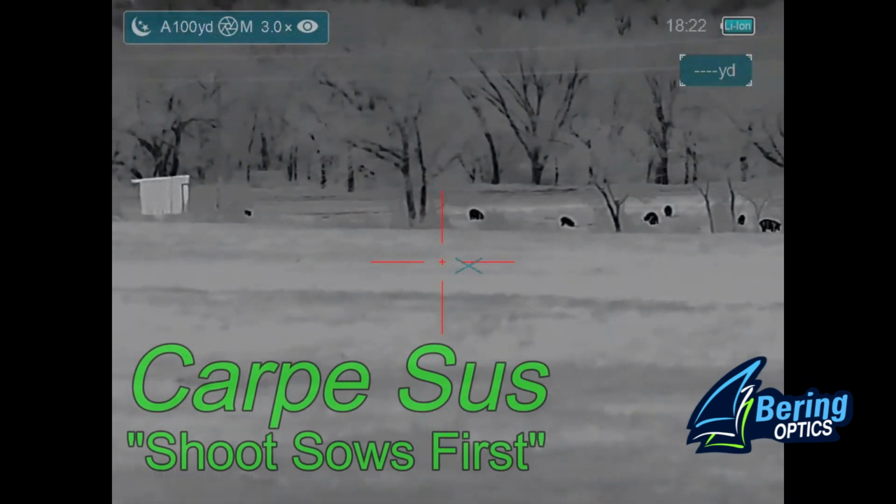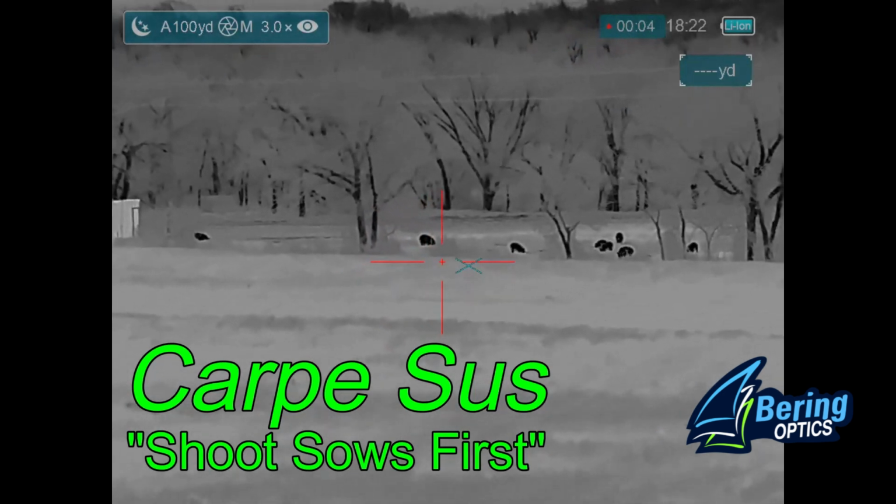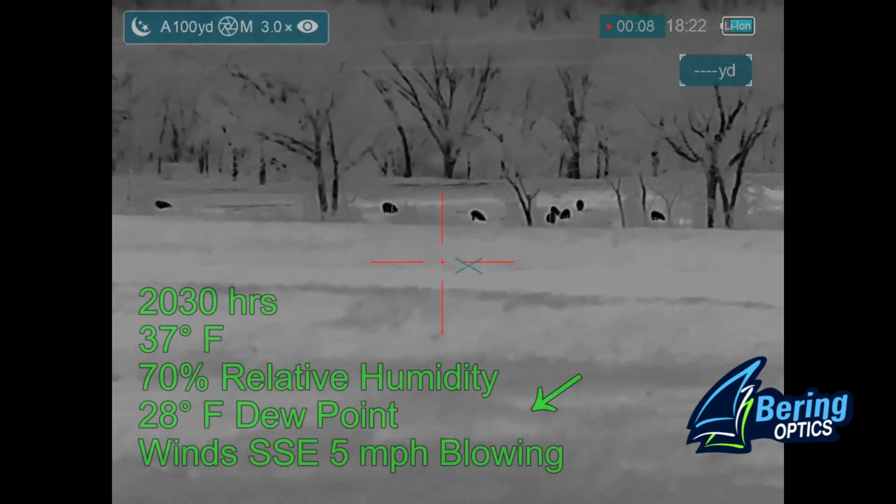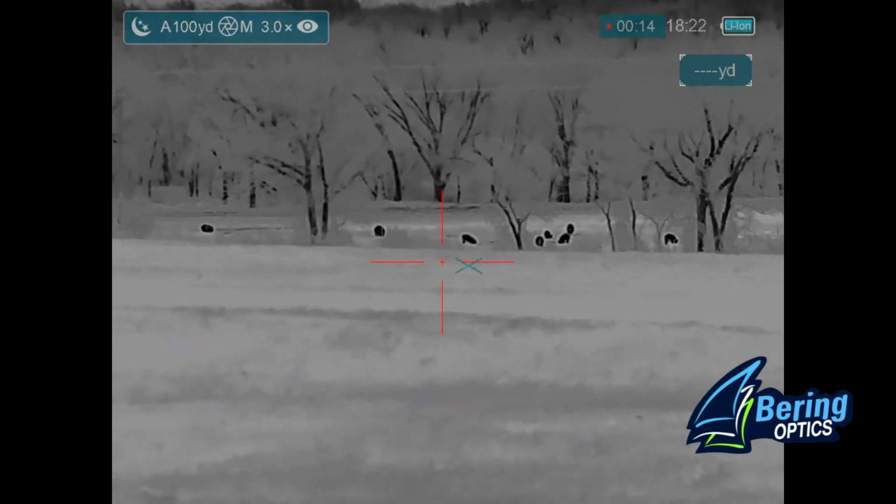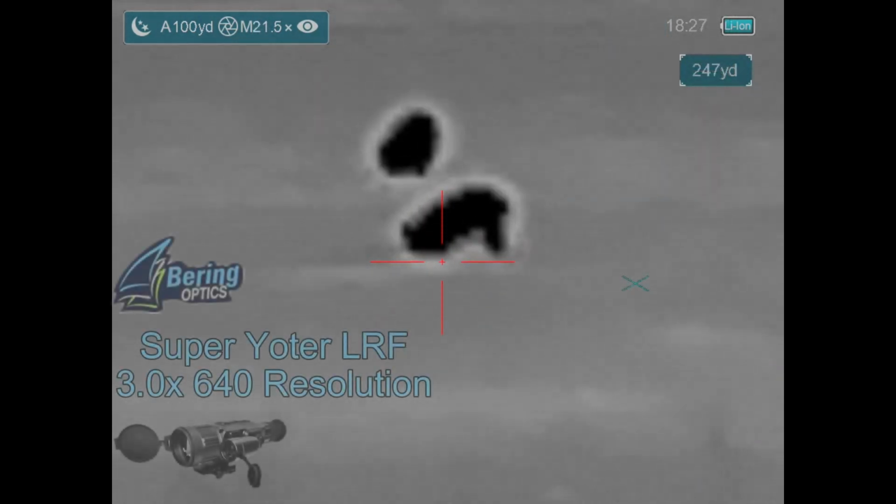Moving on, Carpe Sus. No hogs at the first property, moved on to the next property, and I've got a nice sounder 2 fields away from me. I'm standing in one field, there's a field in between us, and then the hogs are in the 3rd field. So I've got at least 2 fences I need to cross, but fortunately wind is in my favor.